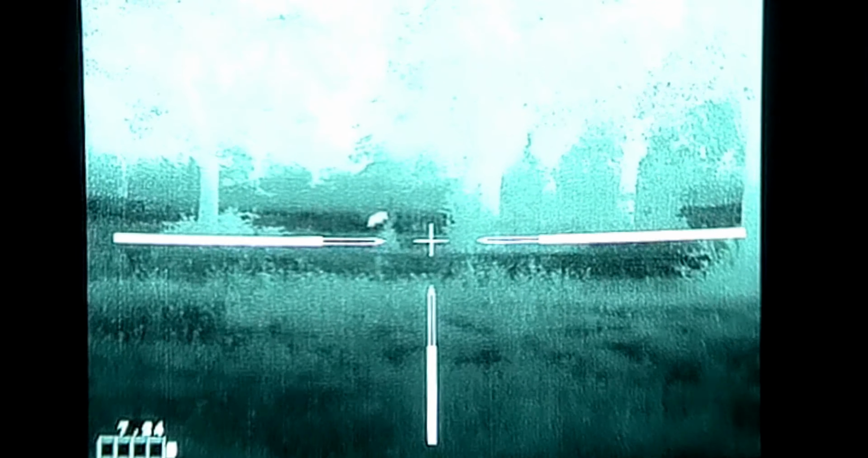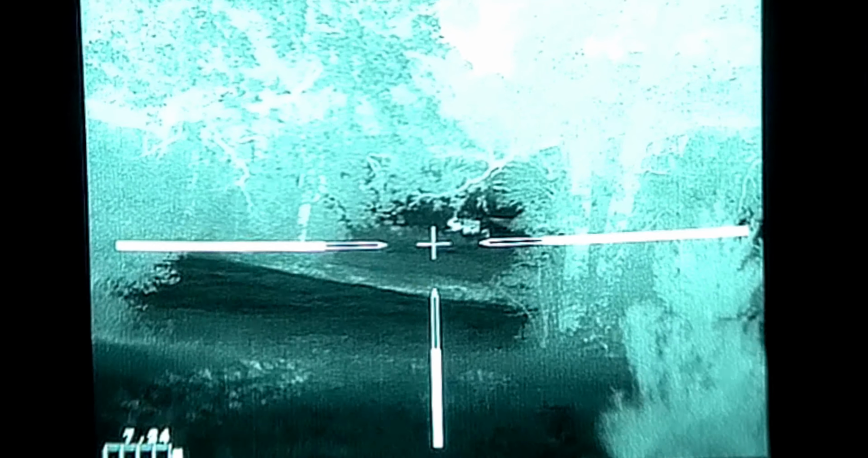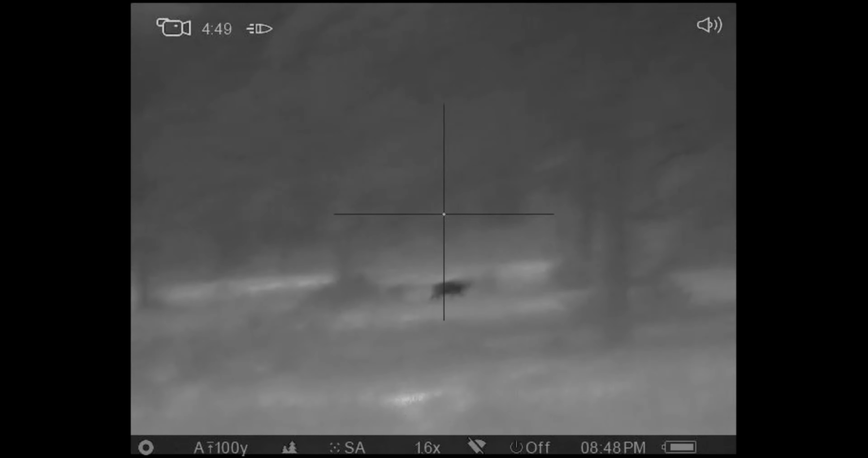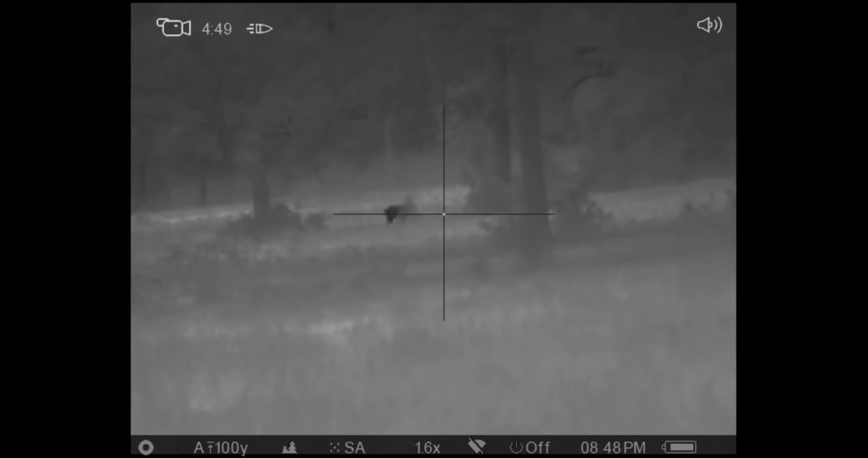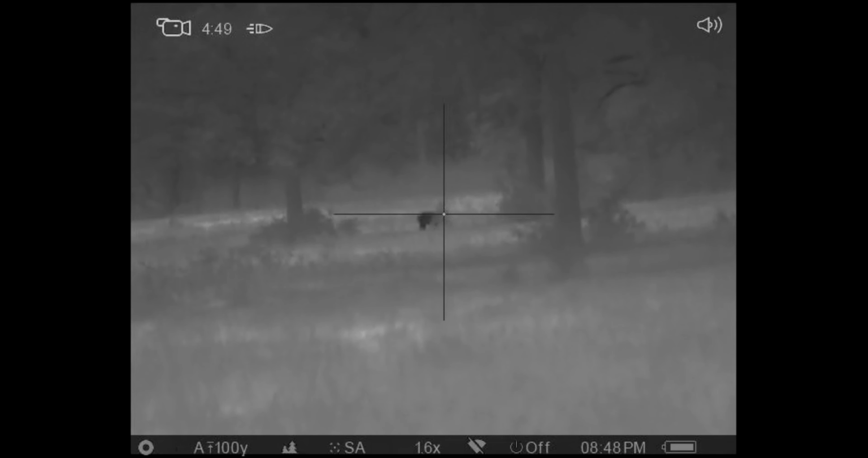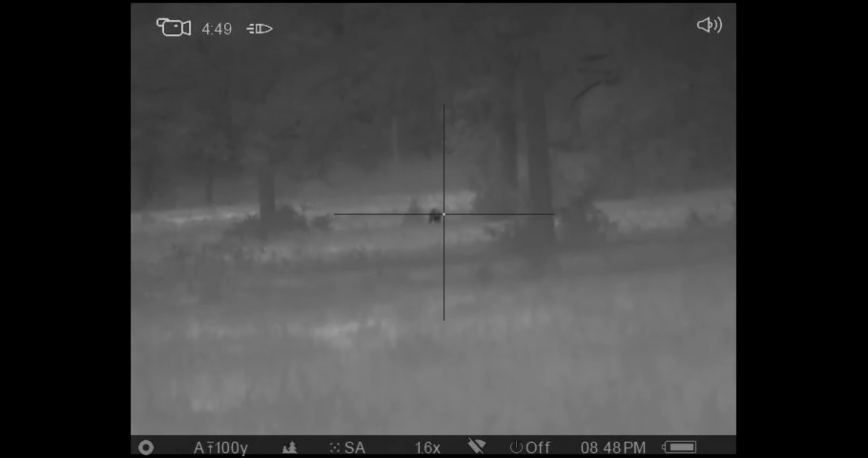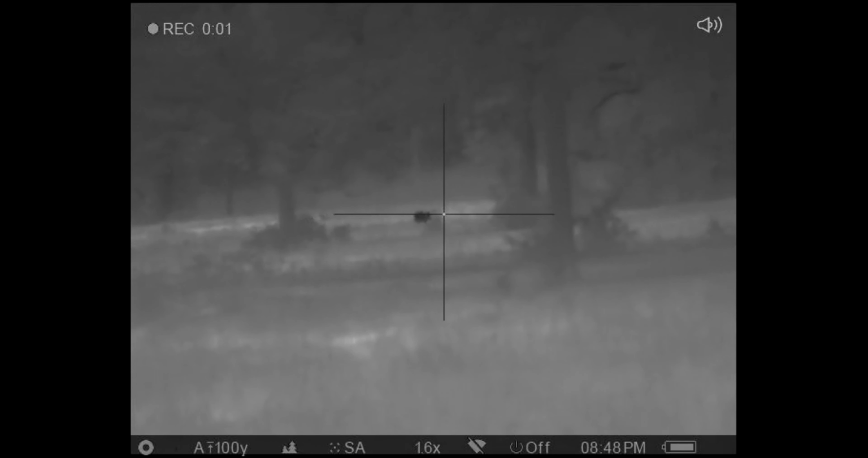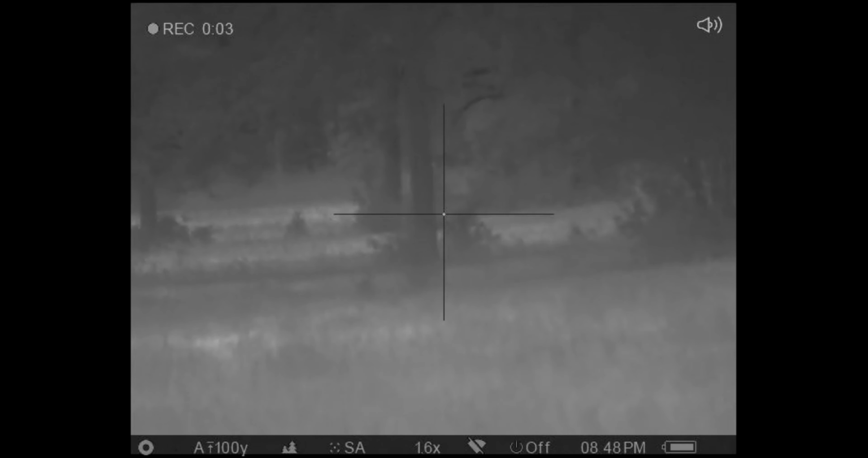I started telling my brother, hey man, if you want to shoot, go on ahead and take him. He shot and missed, and then I threw some shots out there at him, and we ended up not finding any blood. I don't know if that one counts as a kill or not, so we're just gonna let that one fly. As we go over to my brother's footage, this is him looking through his Trail XP50, and he's gonna miss just left right there. He was barely off of it.